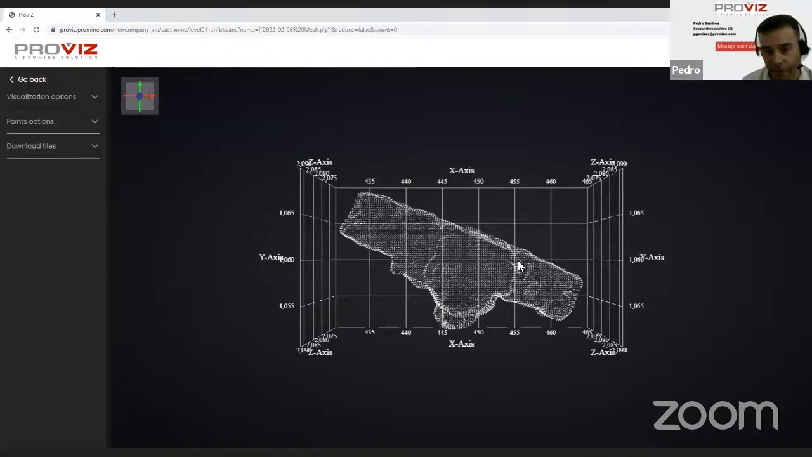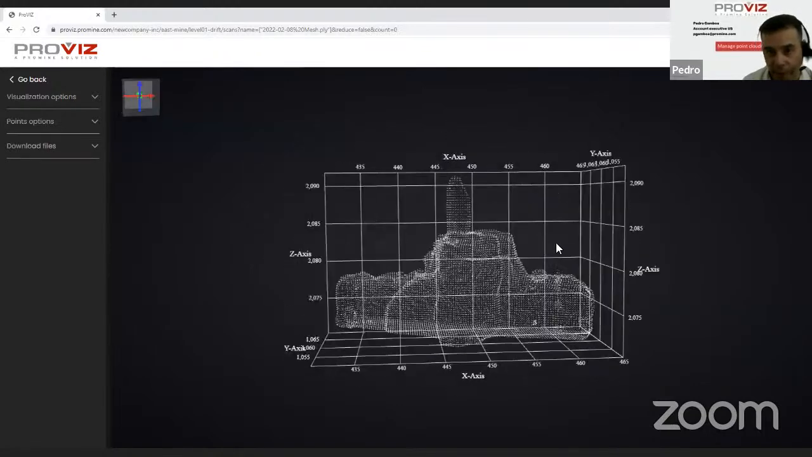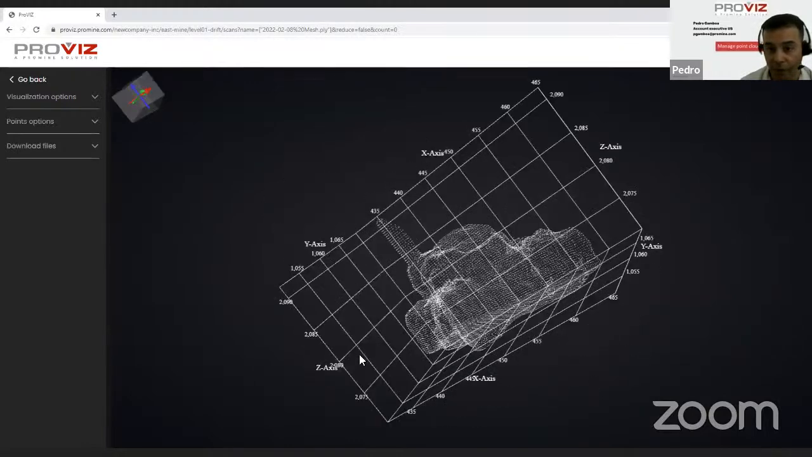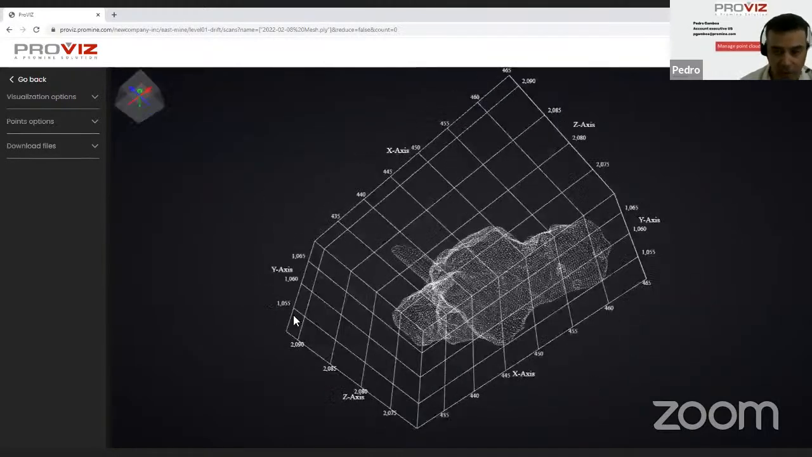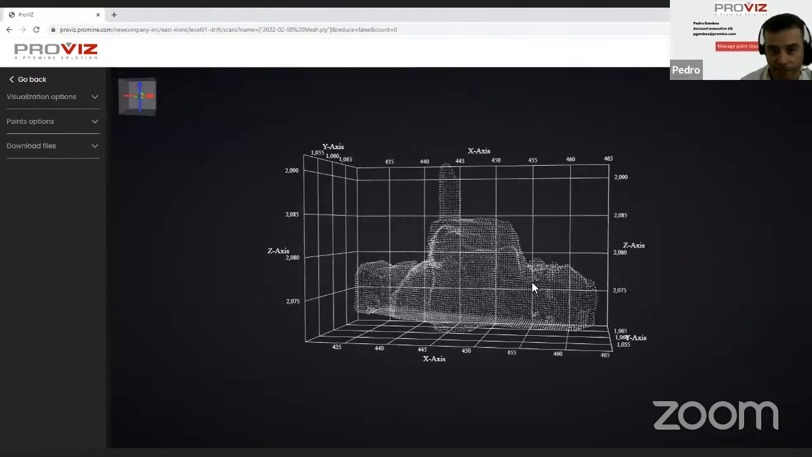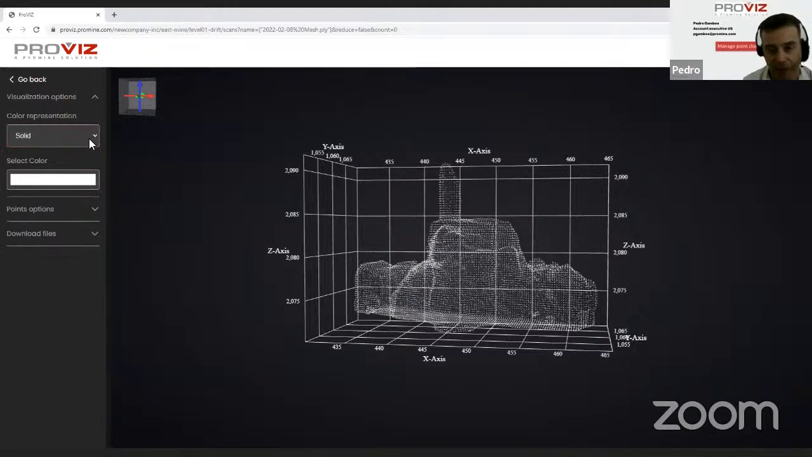Okay, perfect. Now we have that point cloud. It's completely in 3D, so we can rotate our model. We can pan the view, and we can go from side to side. And we have here on the right side our options available for Proviz Basic. Let's see our first panel in visualization options. Here we can use a color as a solid, or we can color by attributes.